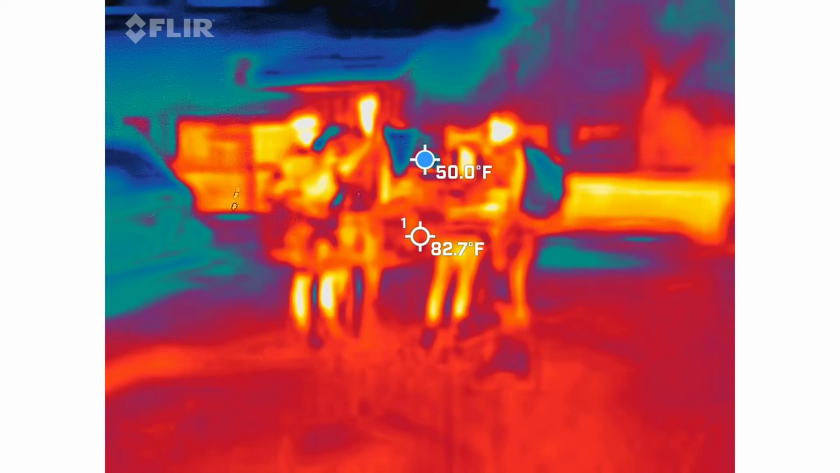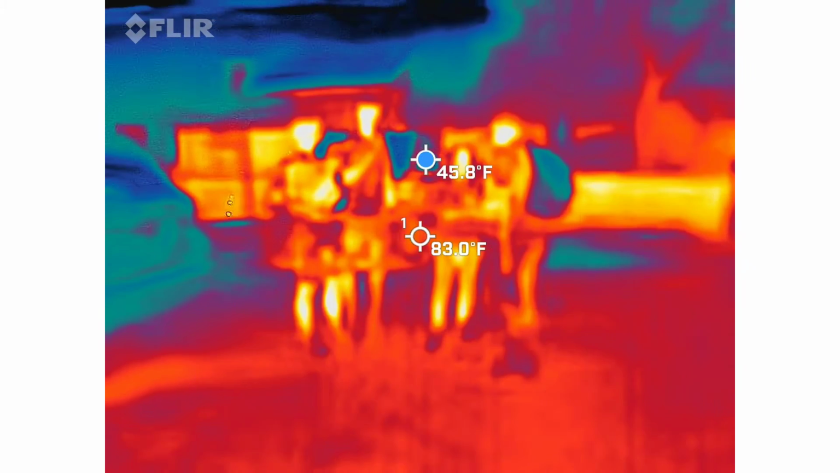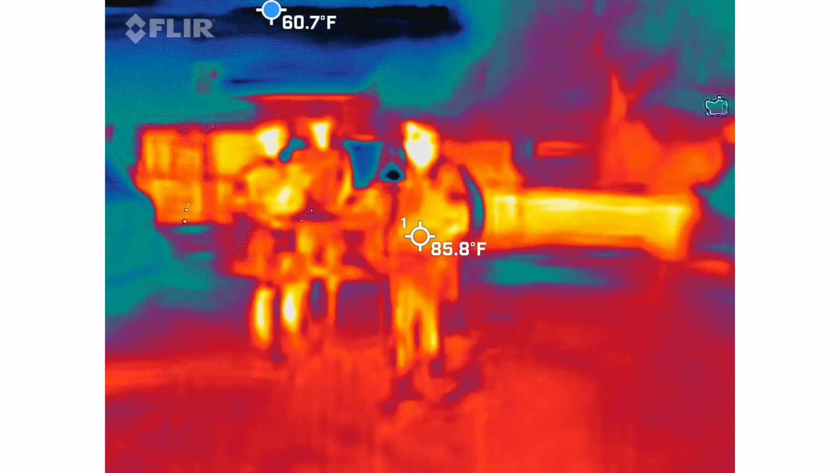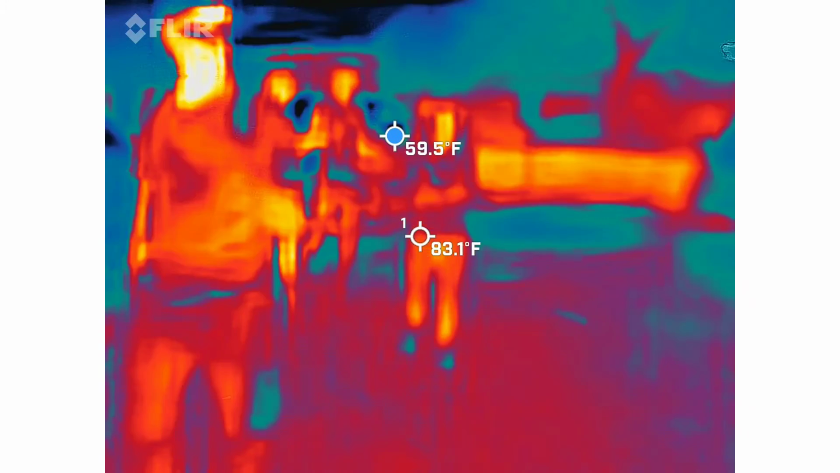No, I think that's just the car. But he said it was 15 degrees. That's more than 15 degrees different. I think you're right. It's the car. So let's go back to the spot where we started so that we're not in the line of fire.